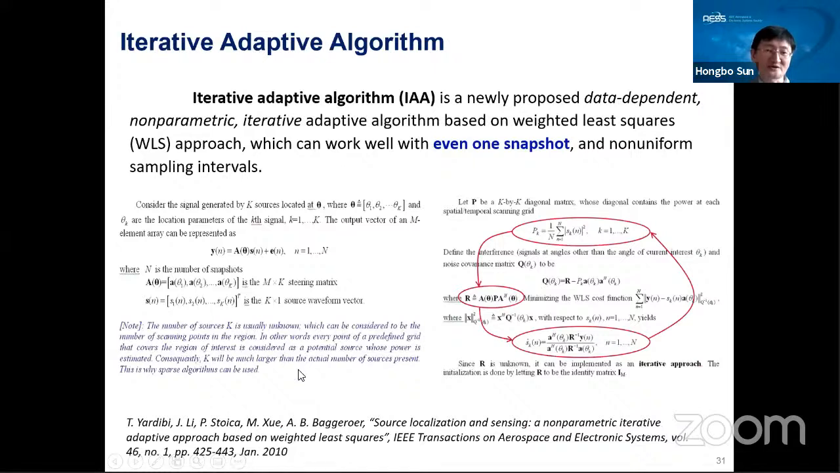Actually, in 2010, there was a quite new algorithm called IAA, an iterative adaptive algorithm. It's a data-dependent iterative adaptive algorithm. One of the most important advantages of this algorithm is that it can work with even one snapshot. It doesn't need to estimate the covariance matrix. It can estimate the high resolution spectrum with just one snapshot. I highlight this as the most important advantage.